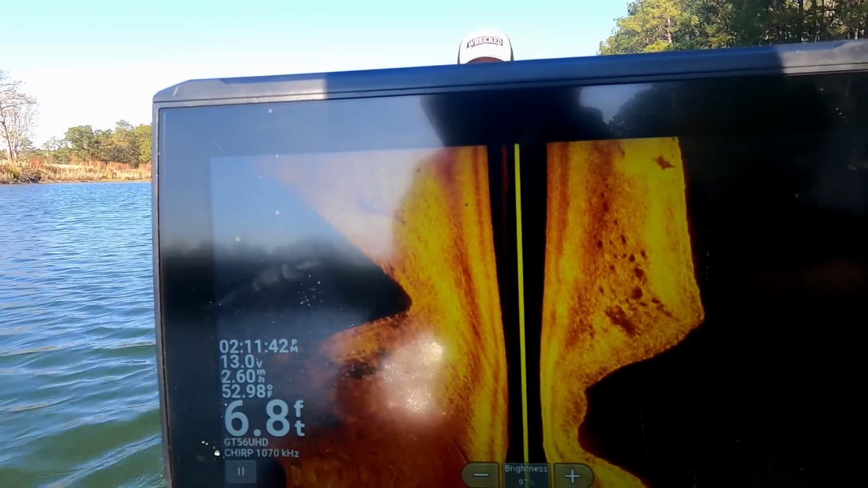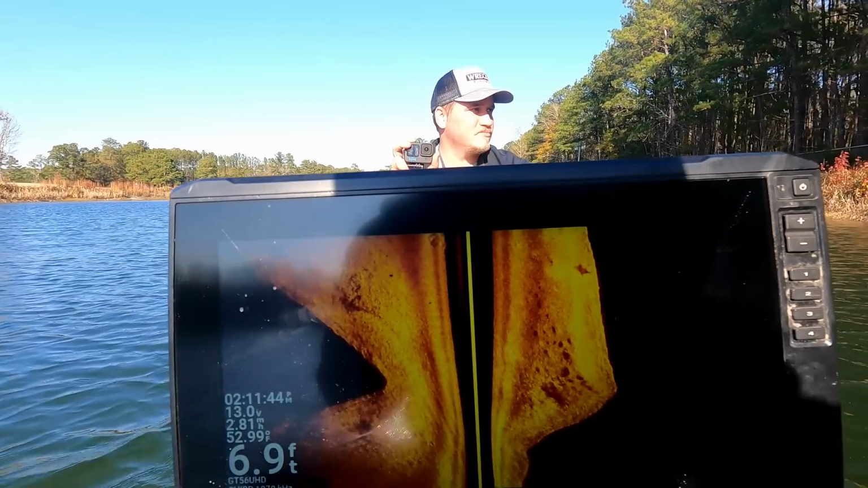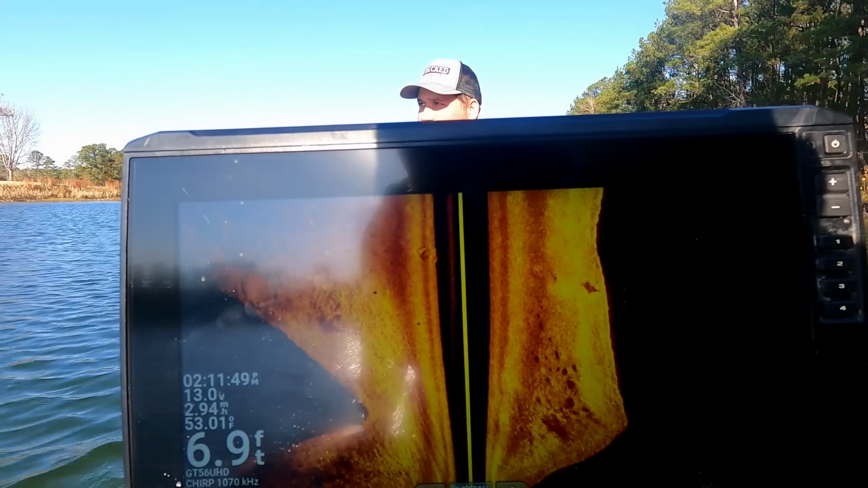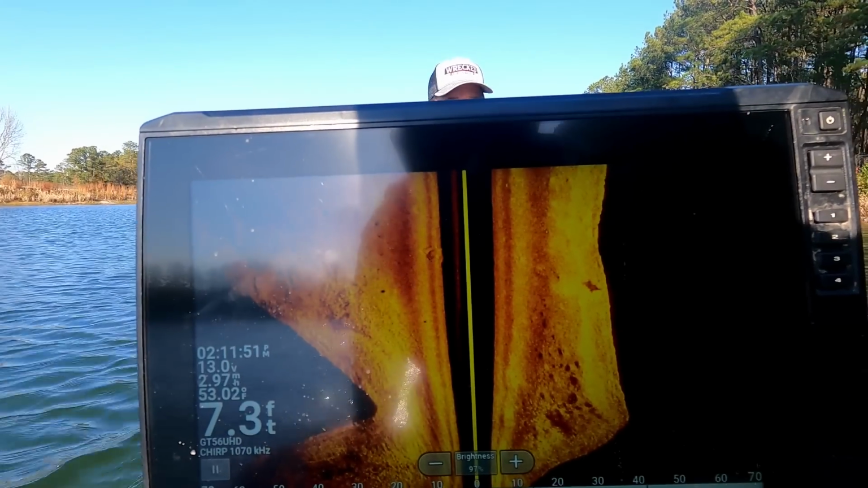They're shooting 70 feet each way. There's the swing. There's something right there we just went over, but it's just a structure. It's not a car or nothing.